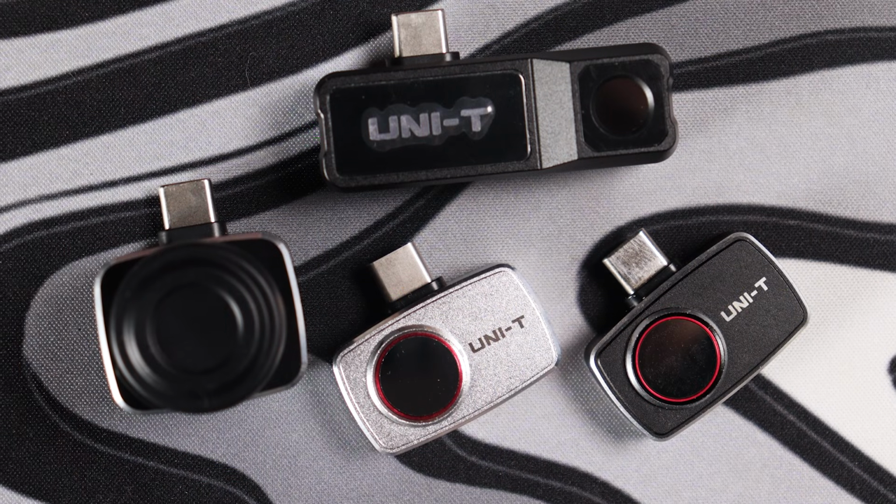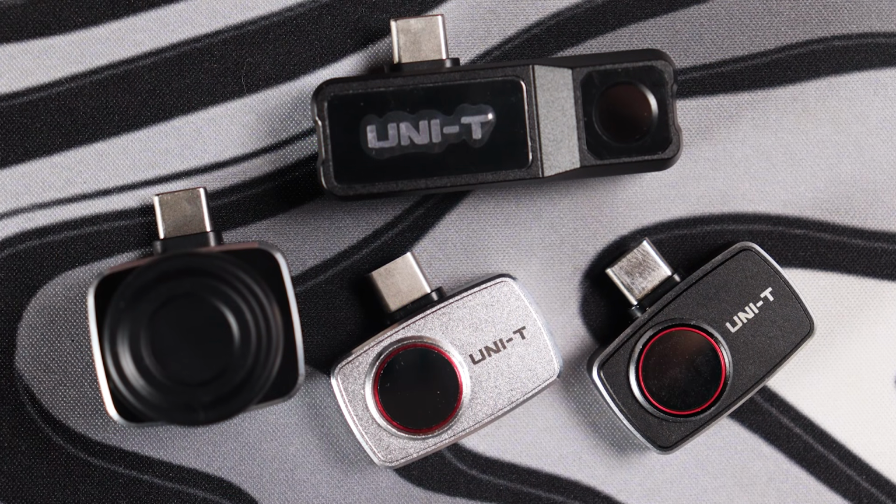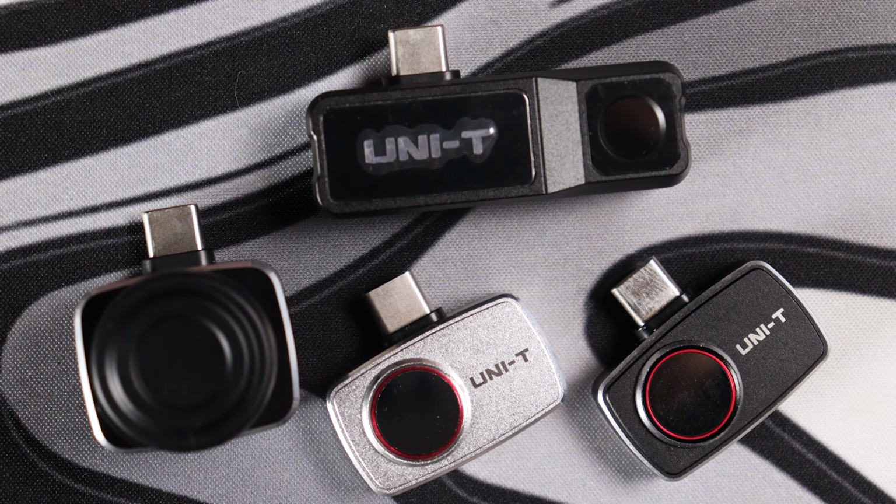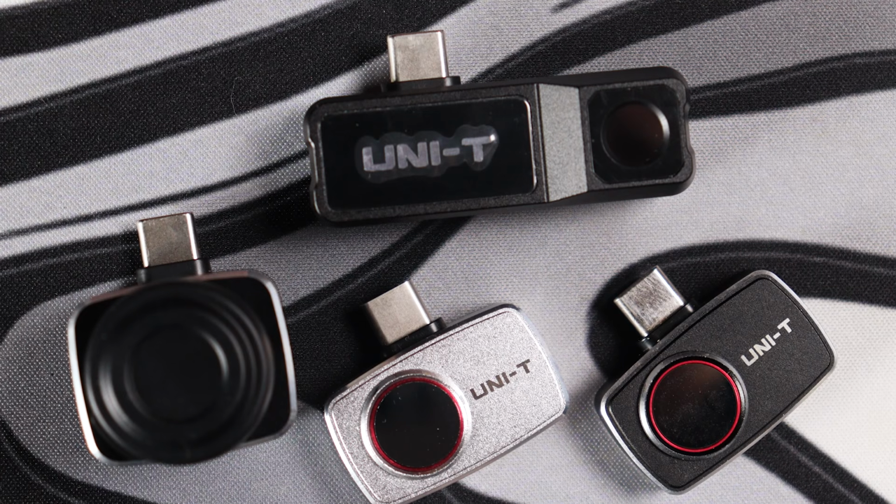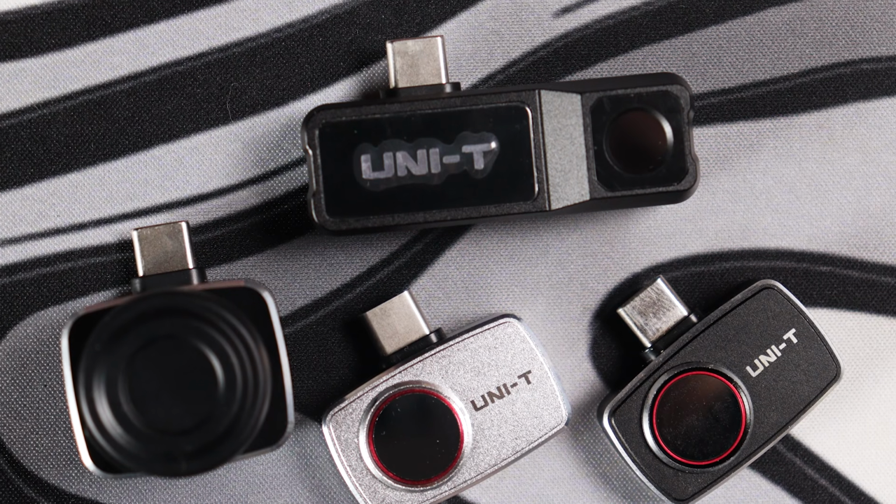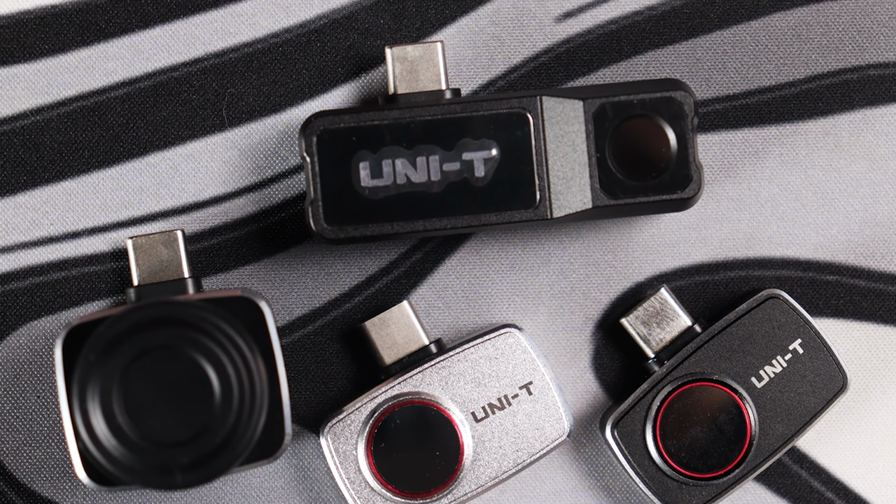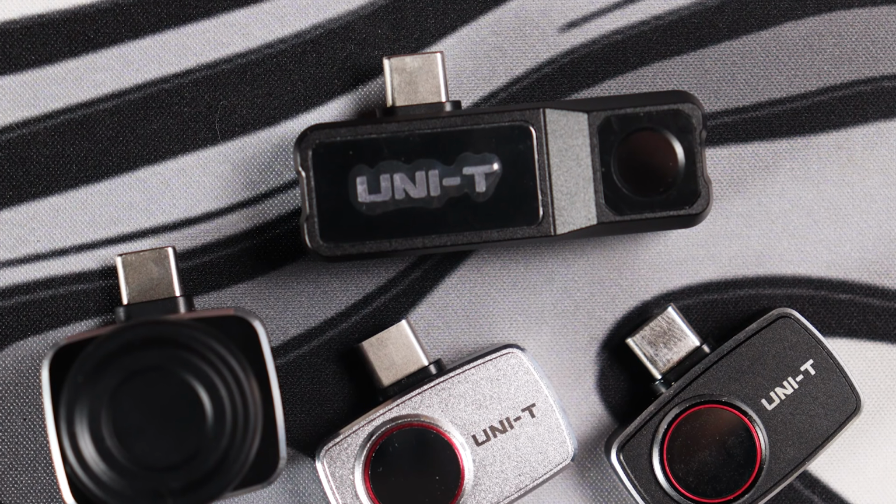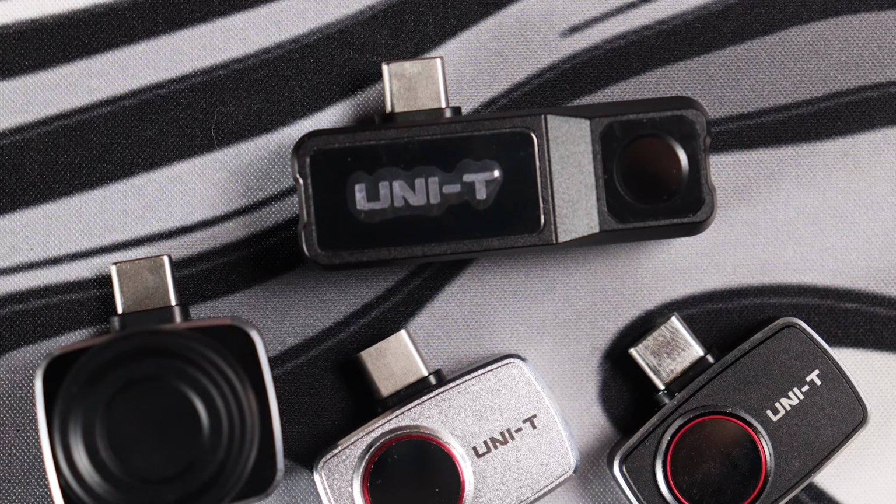Look, I'm not going to tell you this replaces a FLIR or any $2,000 professional rig. If you're an HVAC contractor who needs to read temps from across a room with fine detail, step up. But if you're a hobbyist, a maker, a PC builder, or just someone who likes actually understanding how things work, this is your entry point, and it's a good one.